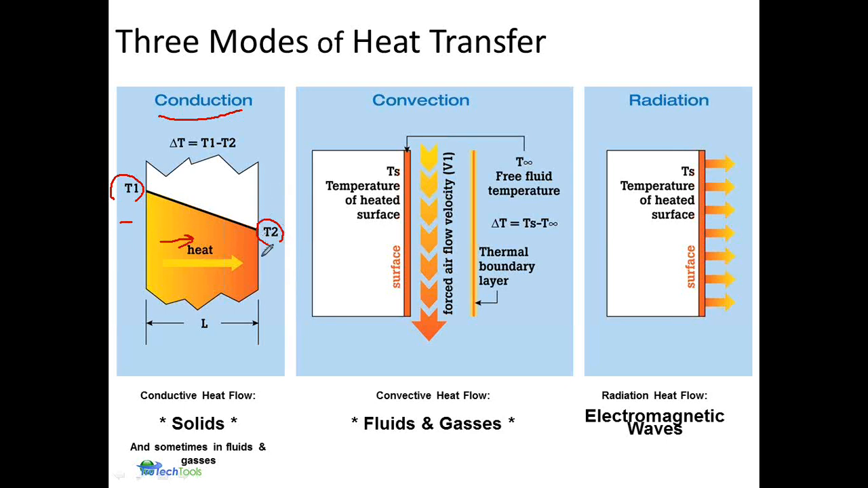And the pattern that we're going to see on the inside with our camera is going to give us an indication of what's going on based on how that heat moves through various materials within the wall. Of course, different between a 2x4 and a 2x6, and certainly different between different types of insulation. So understanding the construction, knowing different construction materials is going to be very important in the interpretation of exactly what's going on. Convection, another mode of heat transfer, is through fluids and gases.